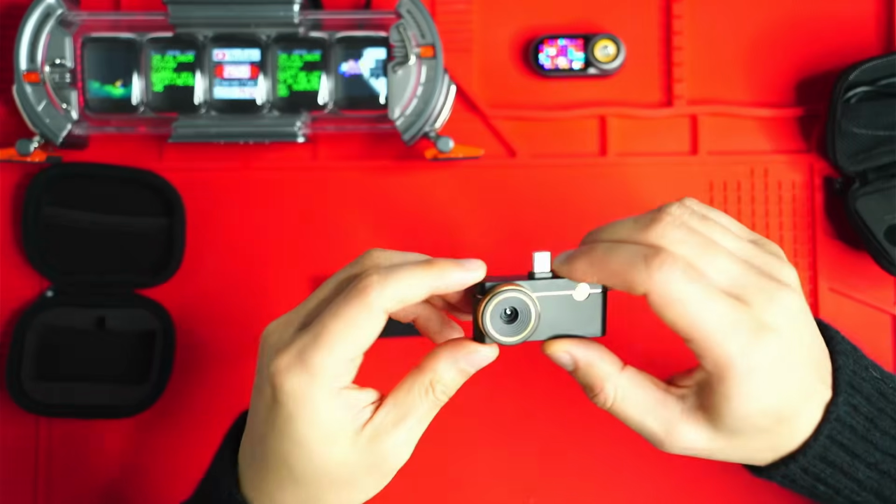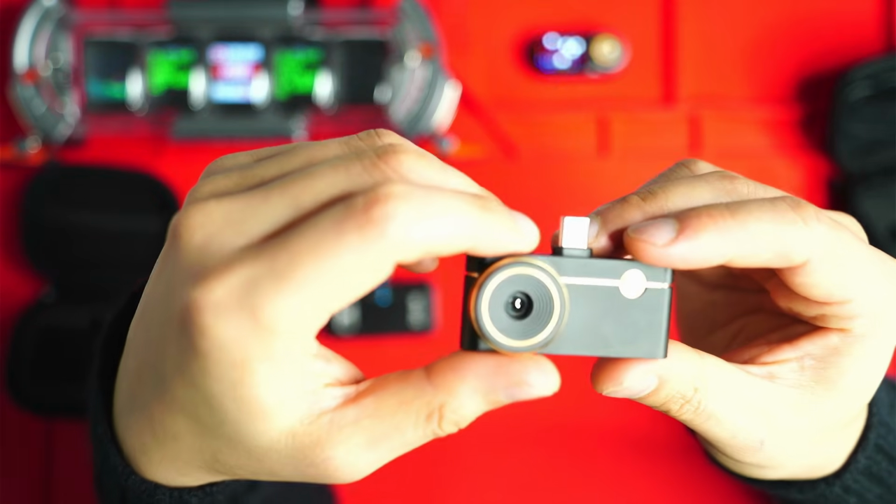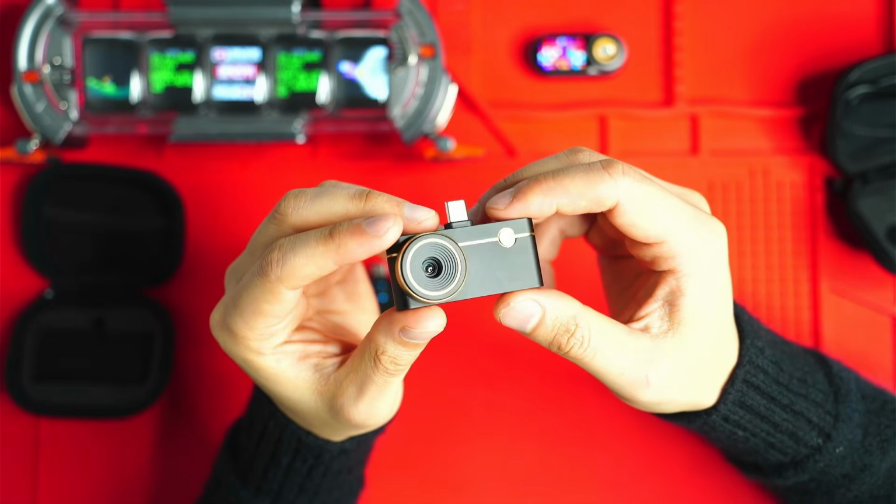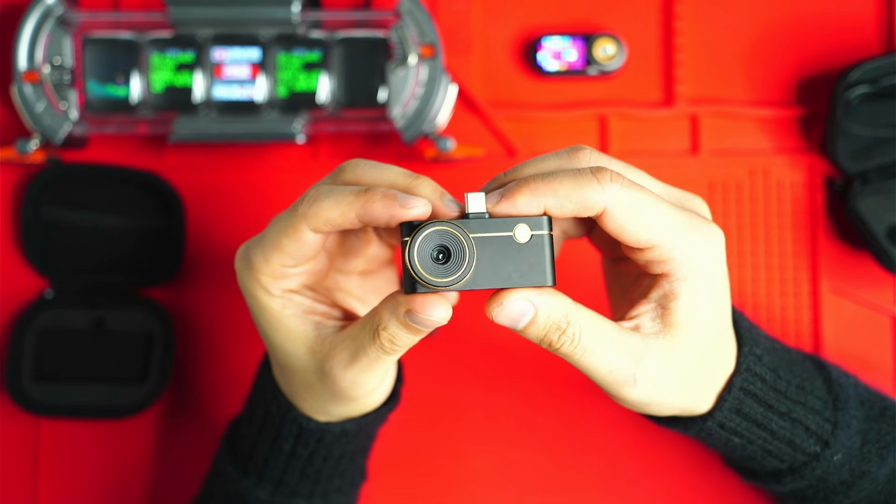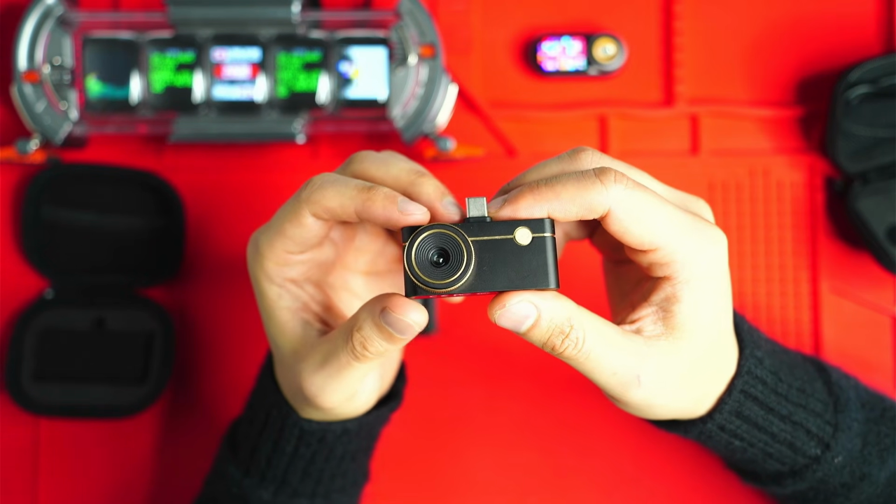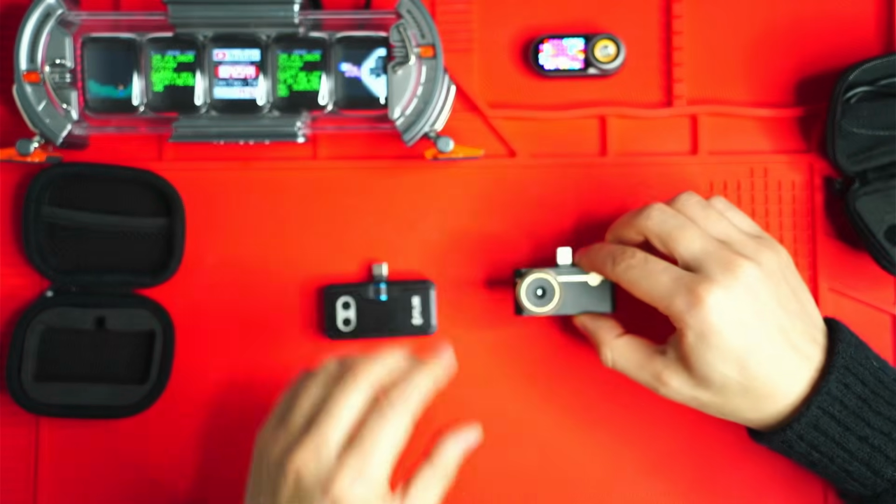So overall, the P3, in my opinion, wins because it just has that versatility with the macro lens and ability to focus on further away objects as well. So it gives you a huge advantage for inspections, if you're doing HVAC inspections, if you're working with electronics, or if you're looking to scout ahead, spot animals and people ahead of you for 100 plus meters.